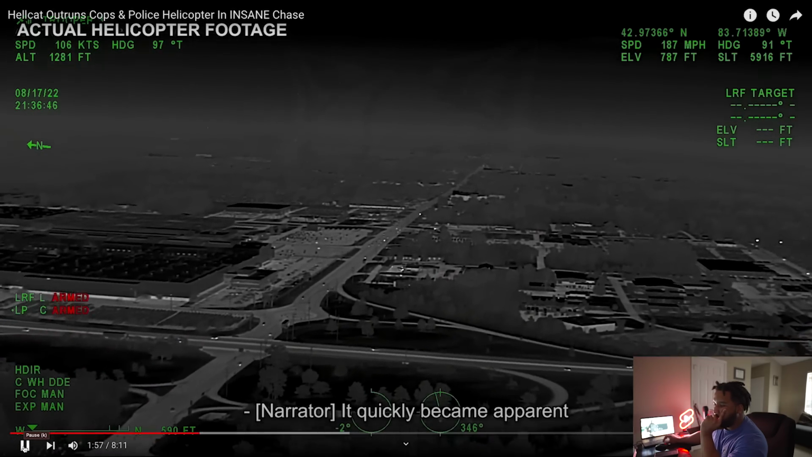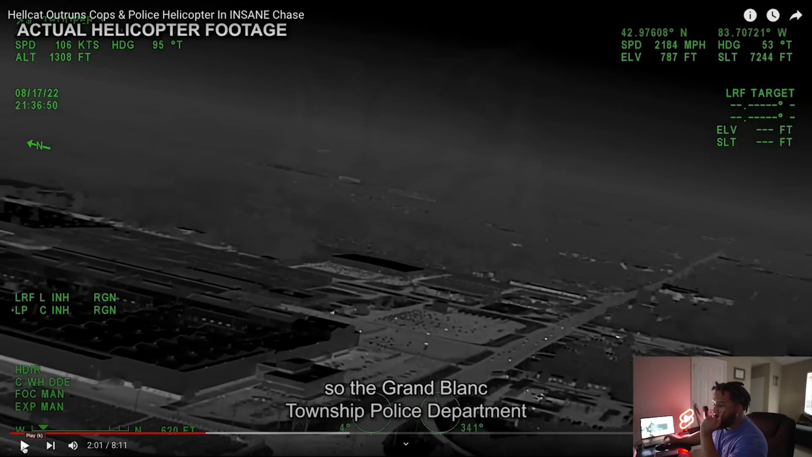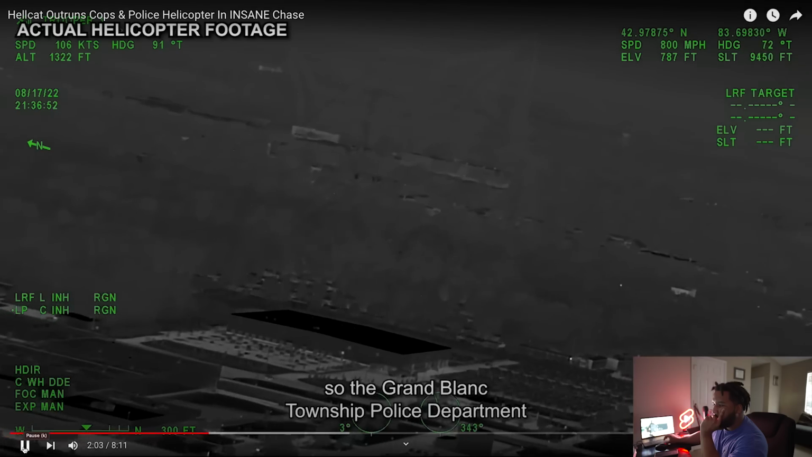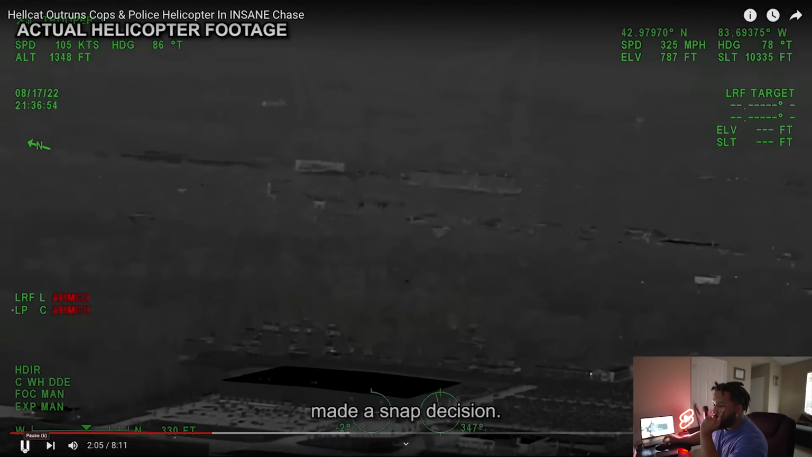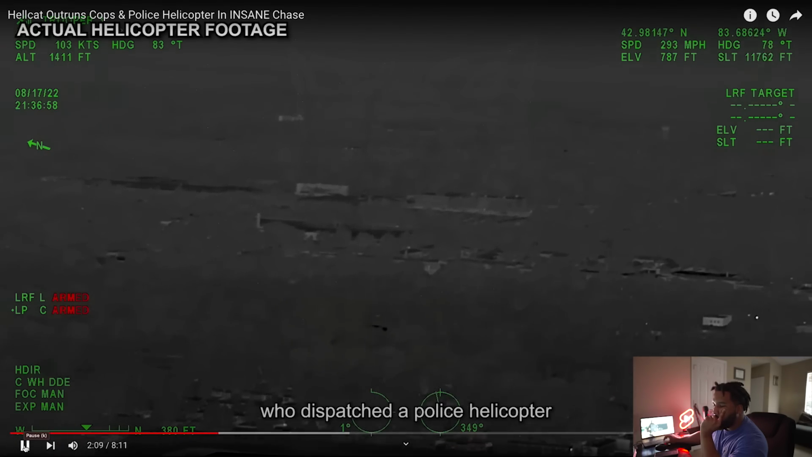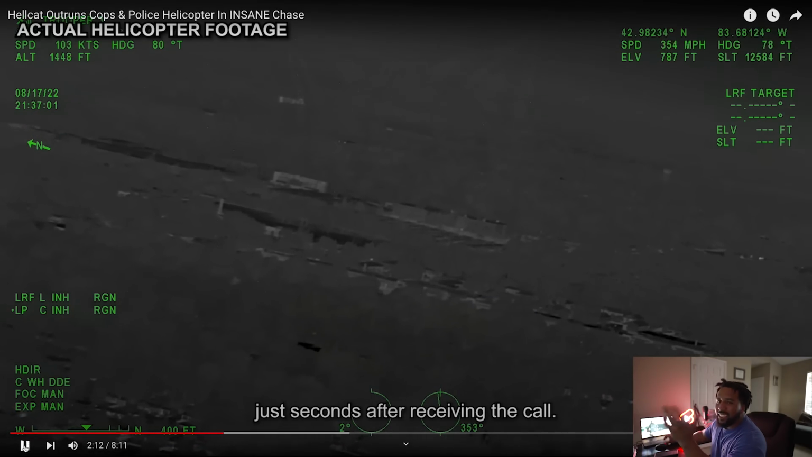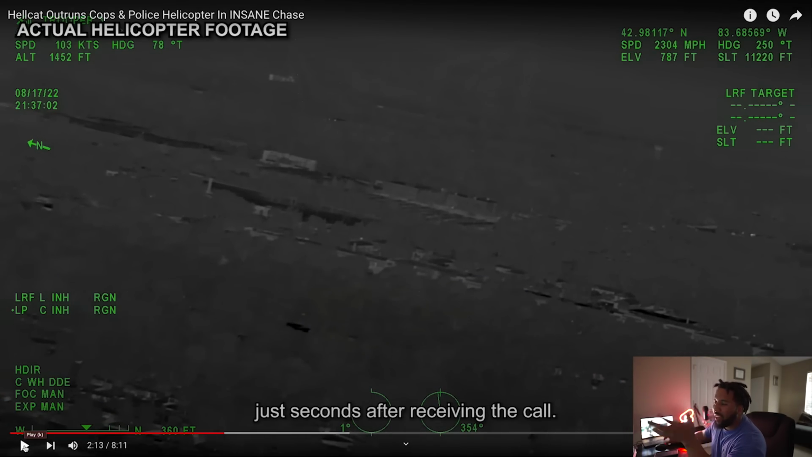It quickly became apparent that the Hellcat wouldn't be caught on the ground. So the Grand Blanc Township Police Department made a snap decision. They solicited the help of the Michigan State Police, who dispatched a police helicopter just seconds after receiving the call.